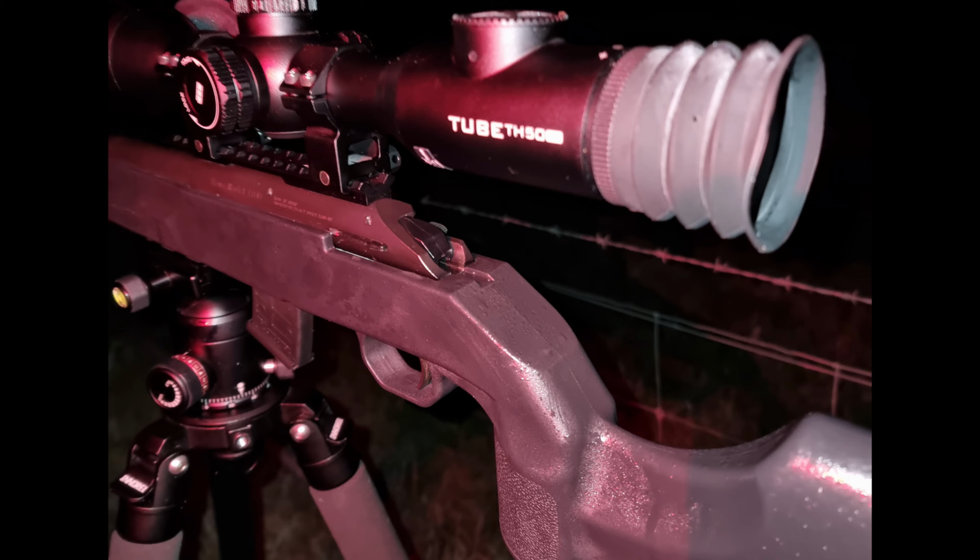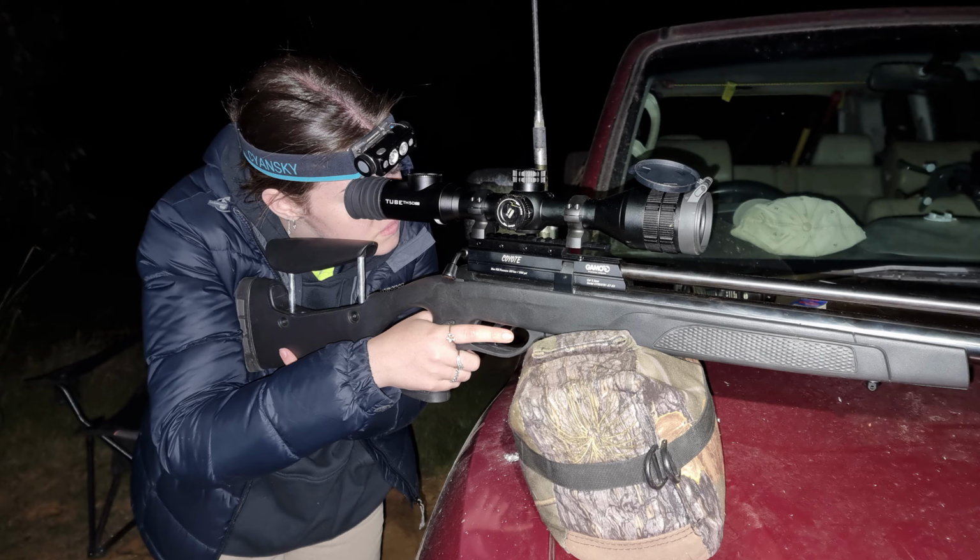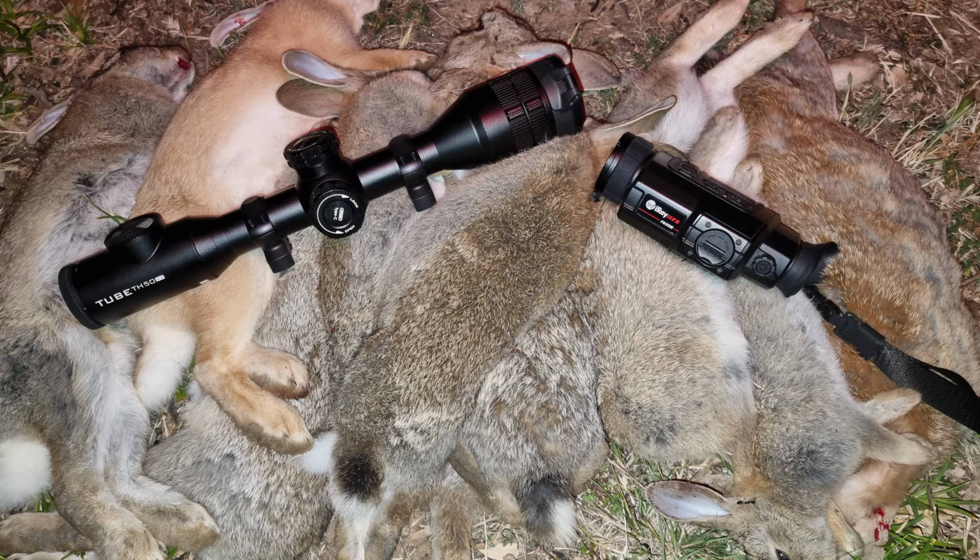Sometimes I've been out nearly all night and I'm still on my first 18500 for probably about 4 hours, and then I'll change it and get maybe another 4 hours out of it. So it doesn't use a lot of power in standby mode. And that was probably about it for the cons.